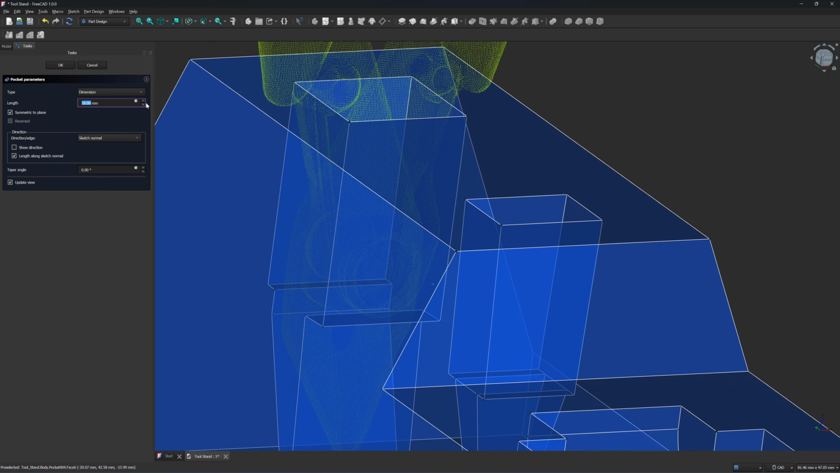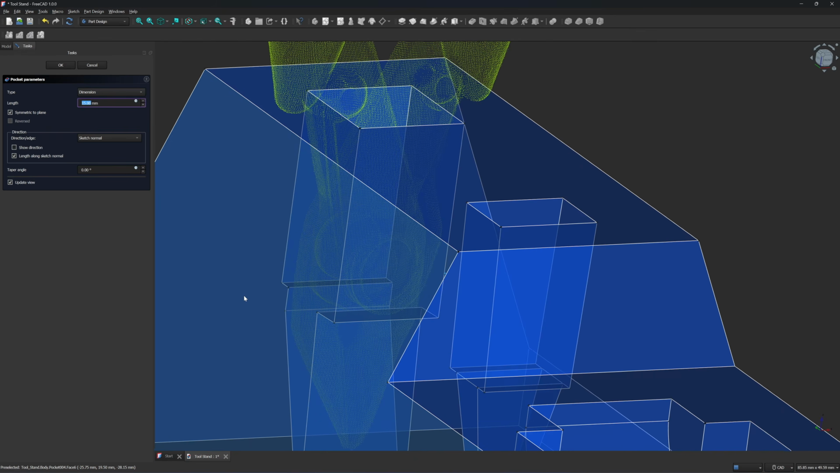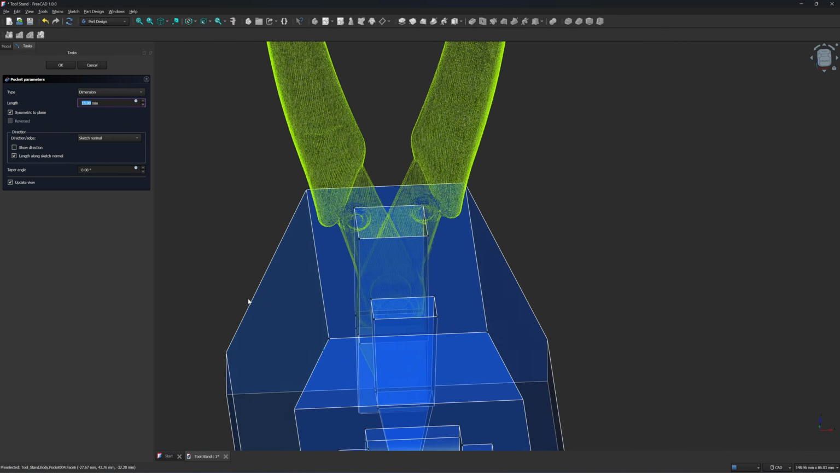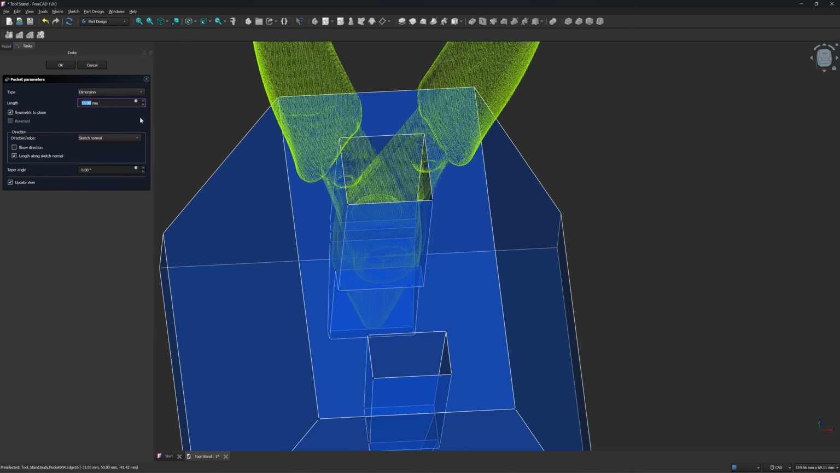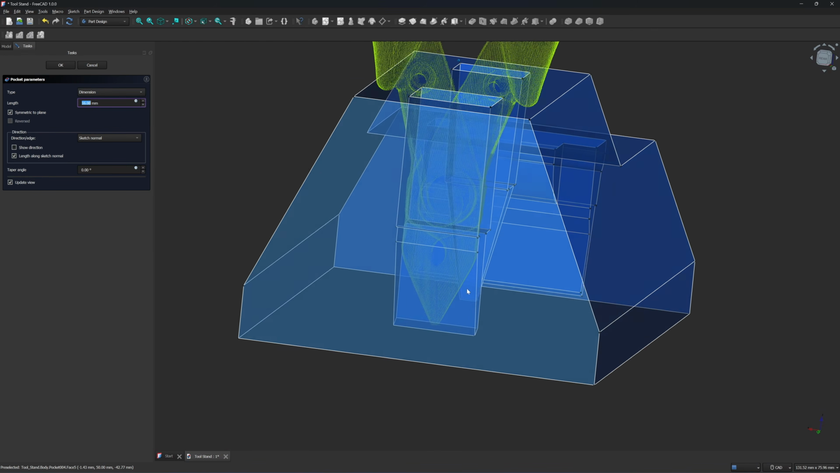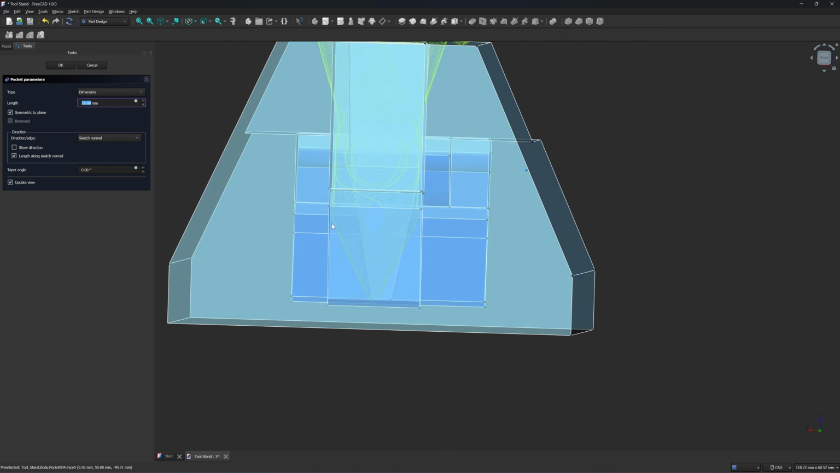When you work with the point cloud, you can always see when the face is touching the point cloud. See here? Now it's already past the point cloud. That's why I like working with the point cloud in reverse engineering. It's quite easy and accurate. With this, I need to fill the void with a triangle shape.